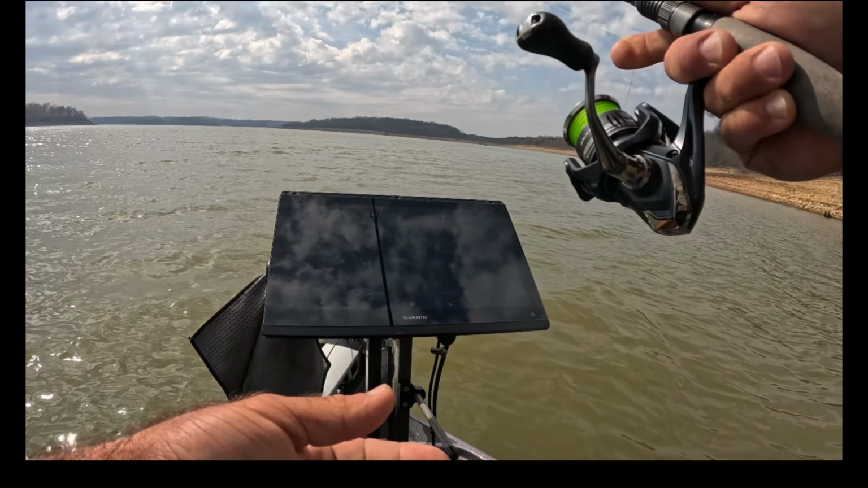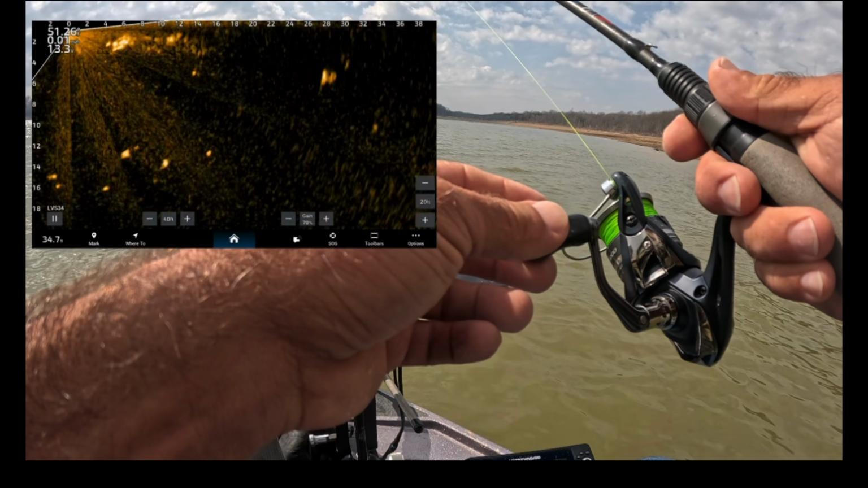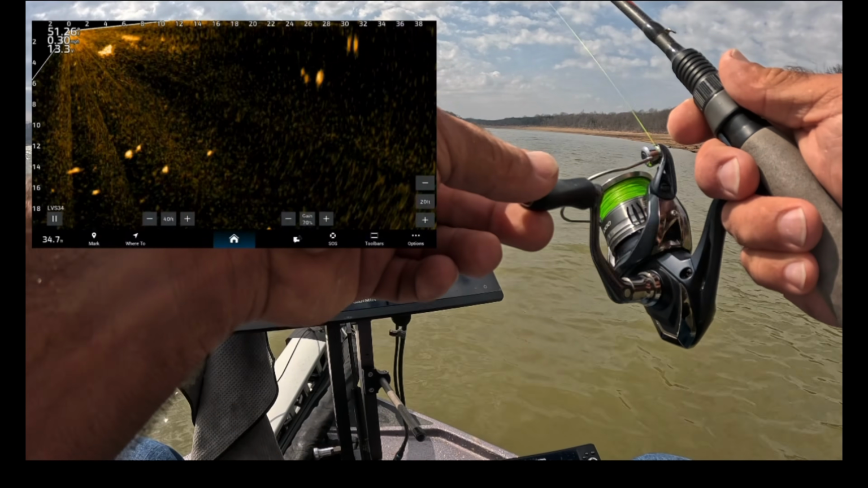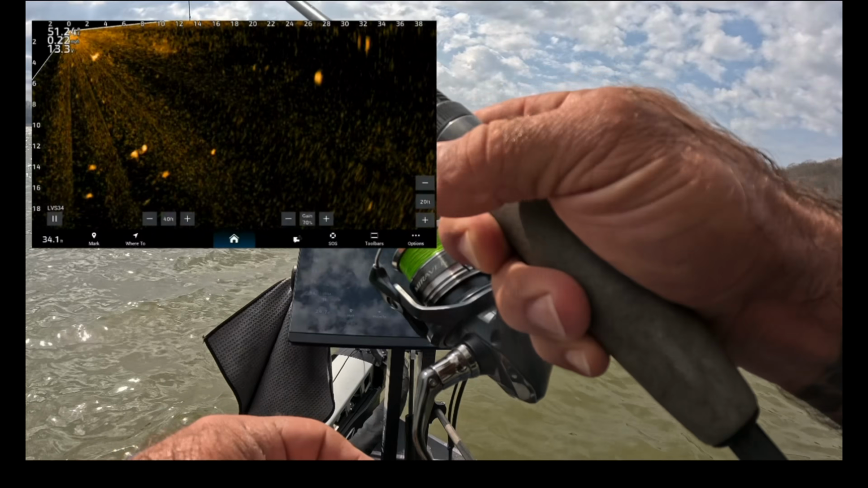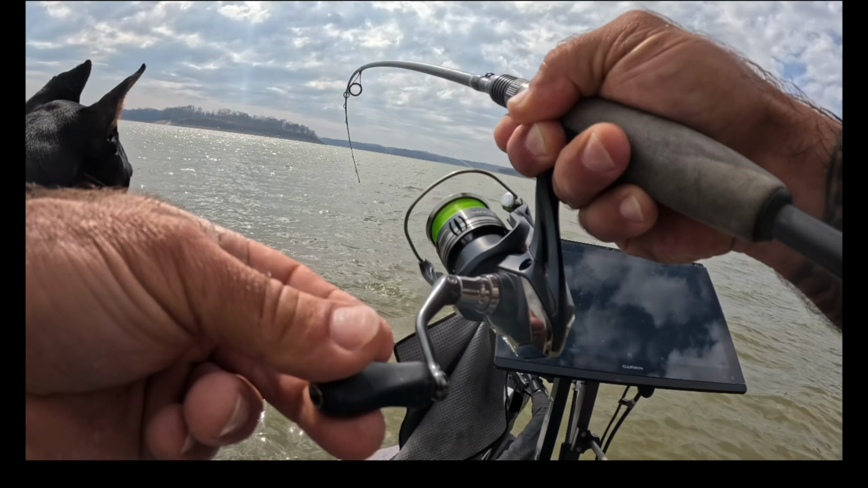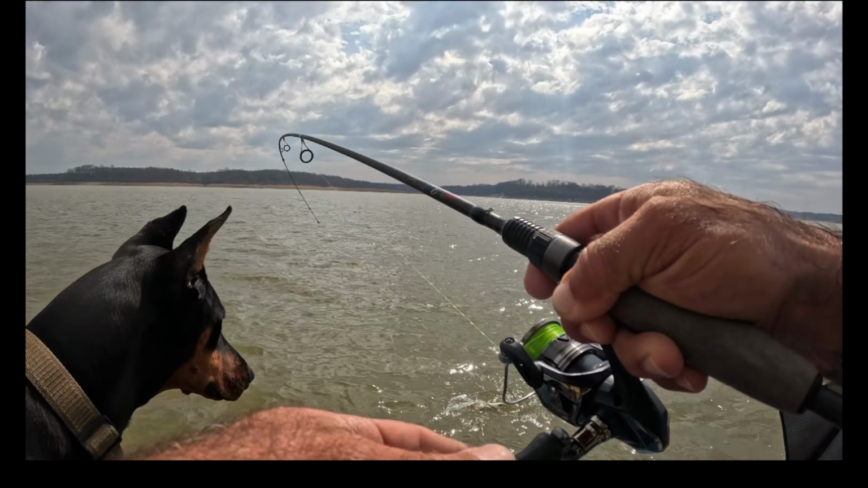Let's drop on this fish back here at about 30 foot in front of the boat. There he comes. That wasn't the bigger of the two. Let's see what it is. That's a pretty good crappie though.